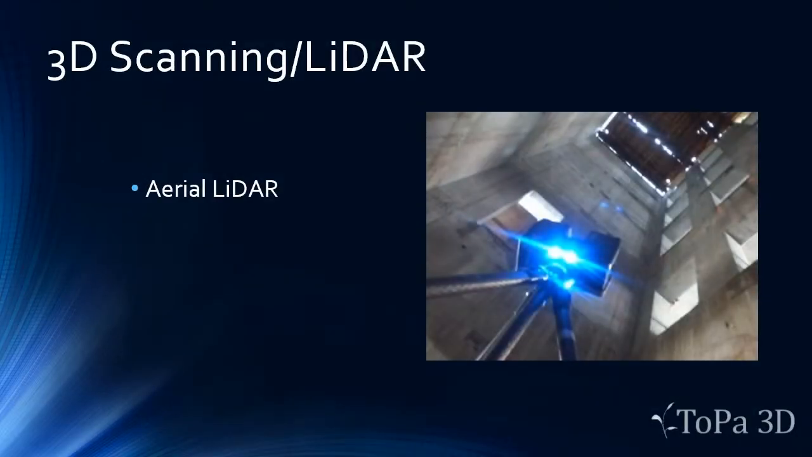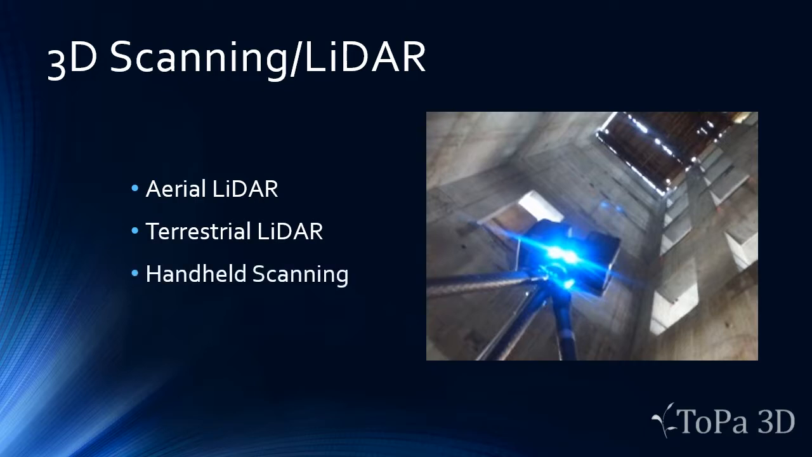We can do it from the sky, we can do it from the ground, and we can do it from a handheld device that allows you to take measurements at about 4 mil accuracy, actually, so about 1/10 of a millimeter on the handheld scanning part. And all of this LiDAR data, which is what we're going to be starting to call, for the rest of this presentation, point clouds, can work with each other.